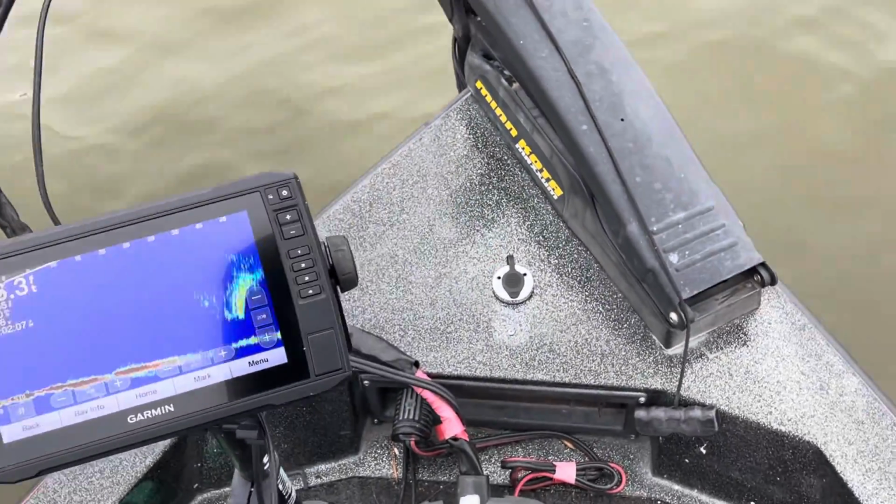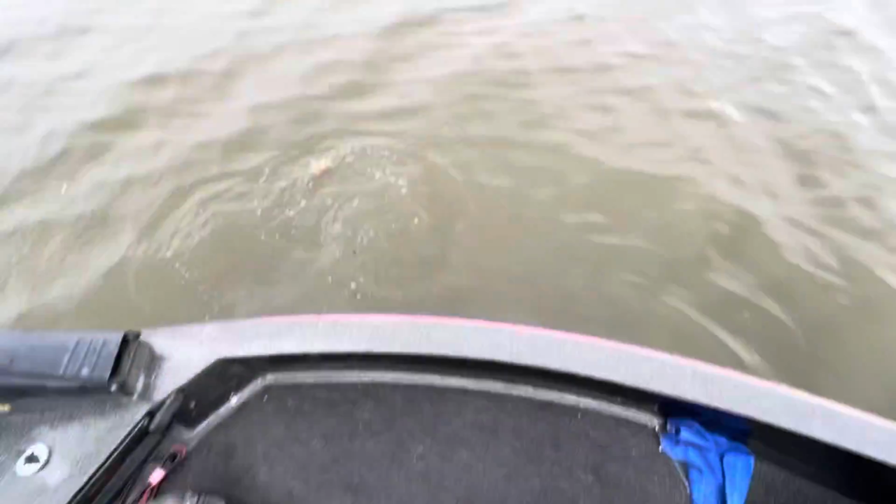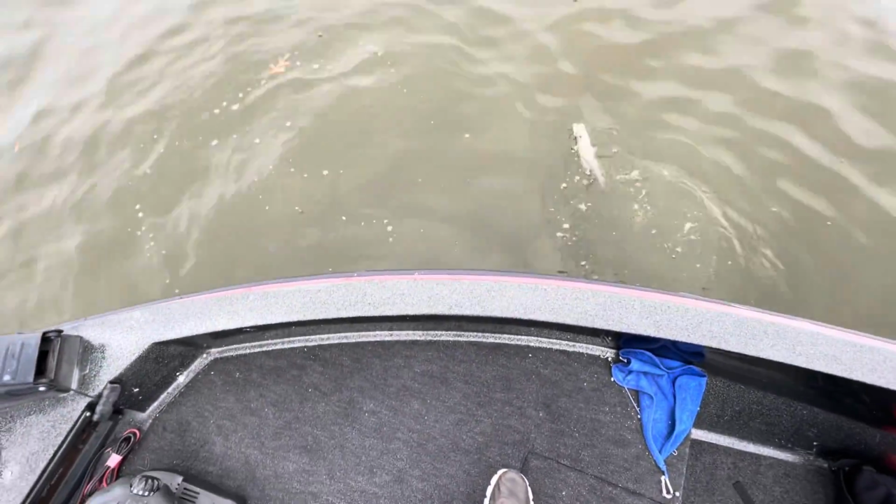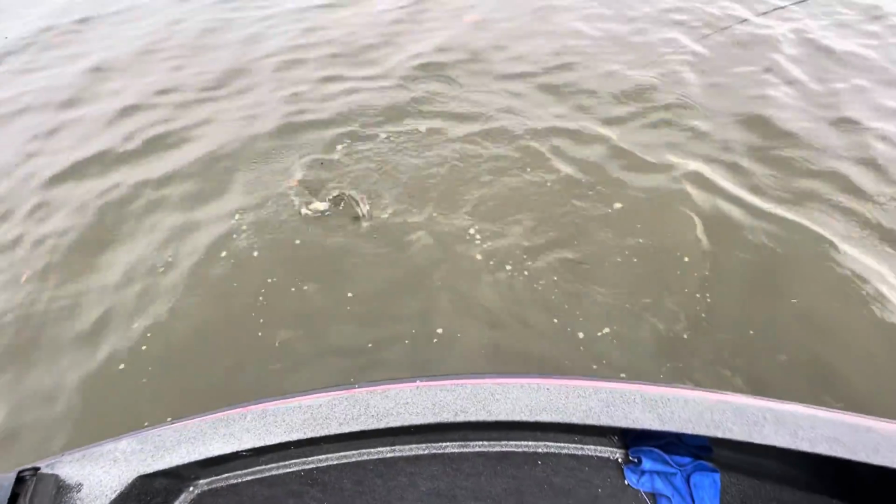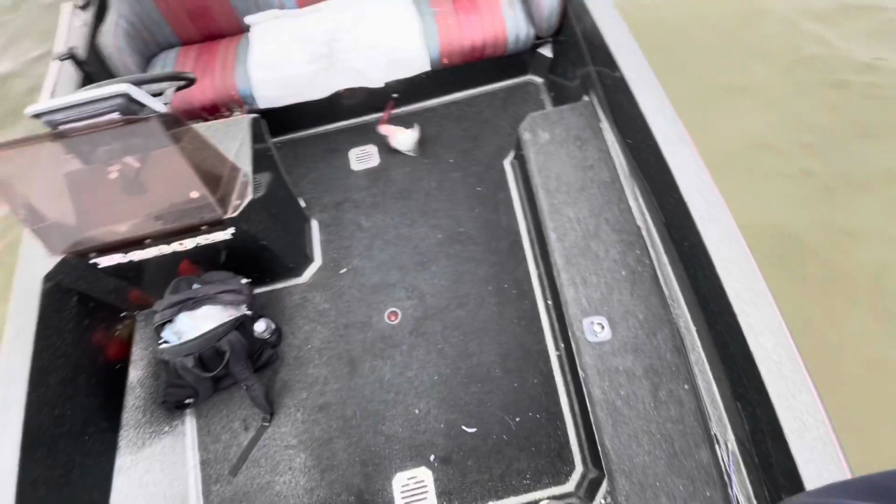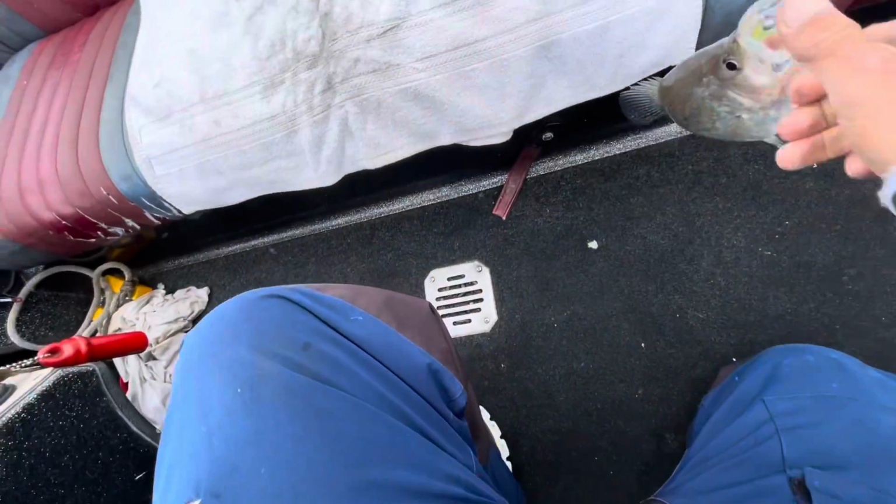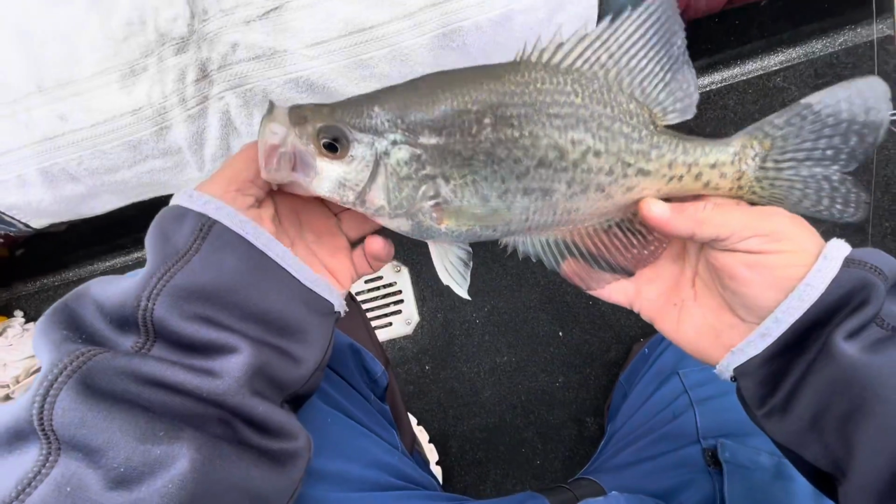As soon as I popped it on it. That's a good fish too. He couldn't stand it, boy. Another good one. Another good one. I put that slapper on it and popped it right in front of him. Bam! Thick.